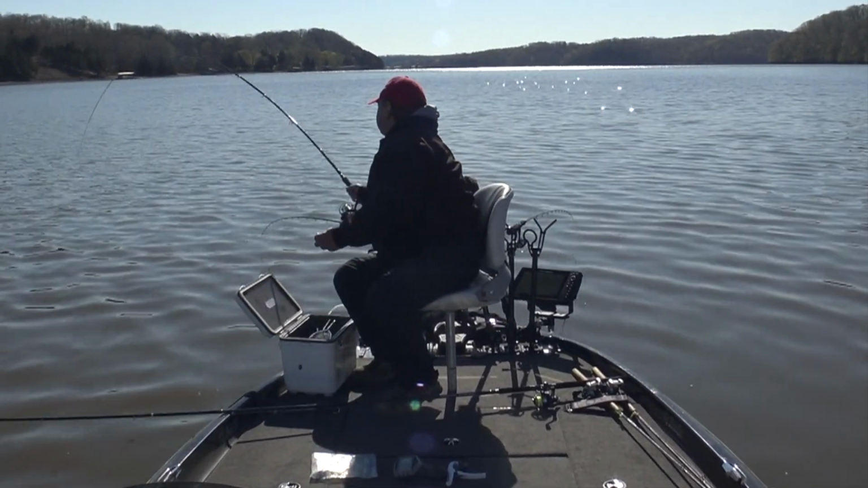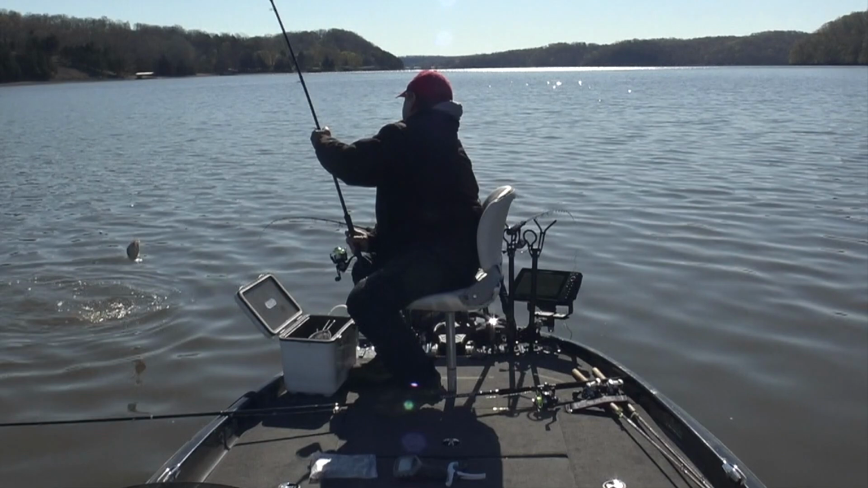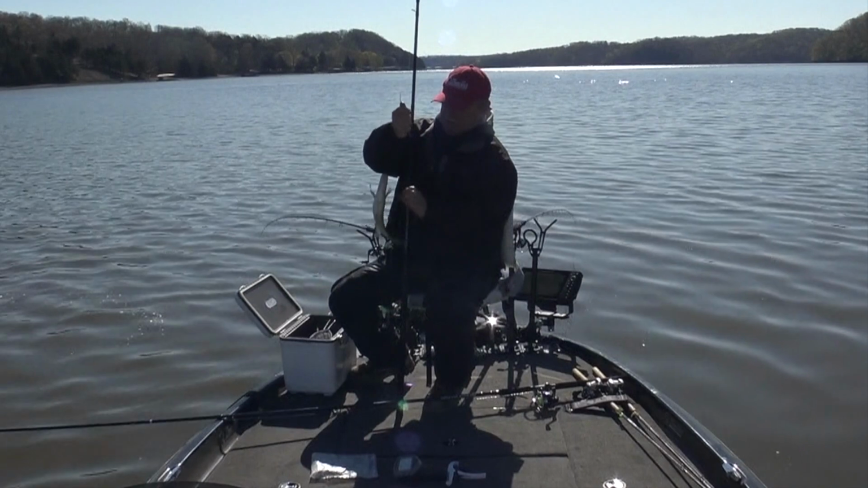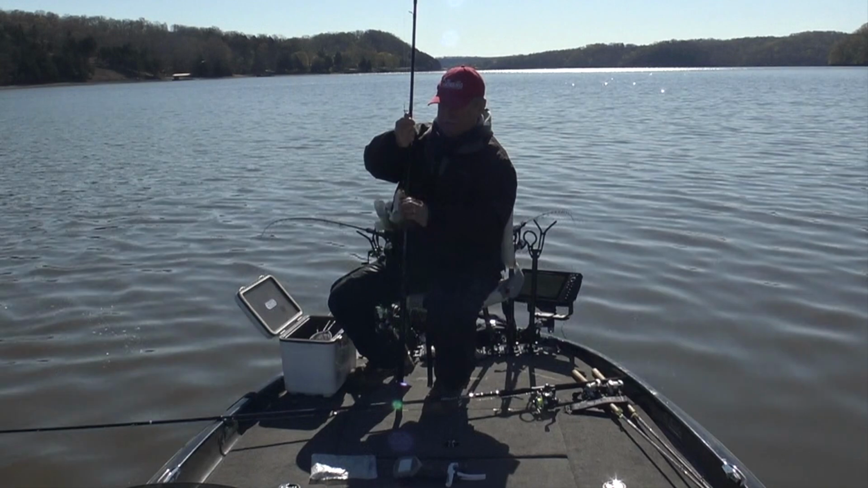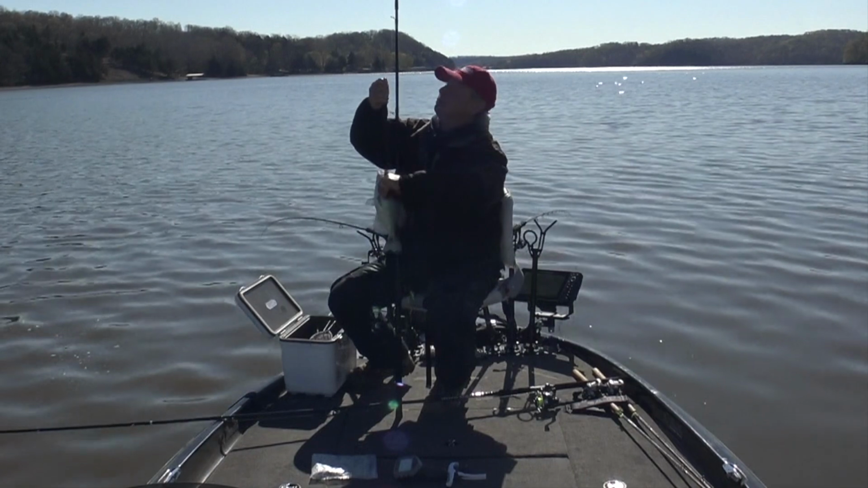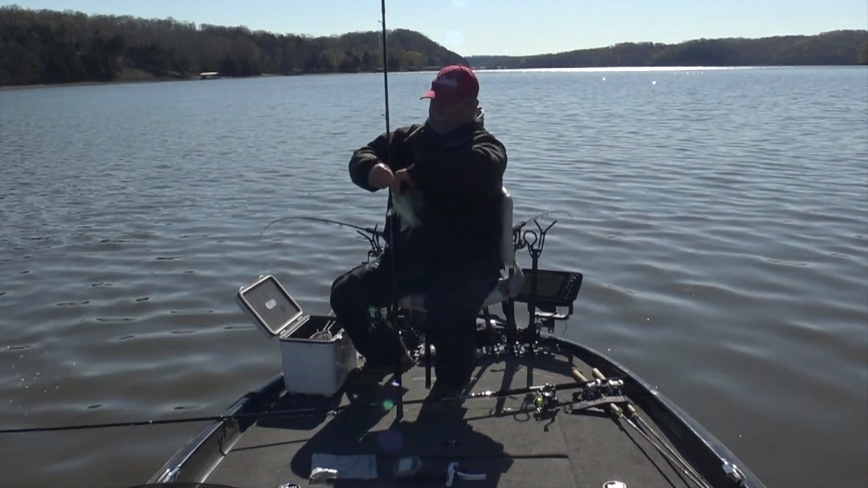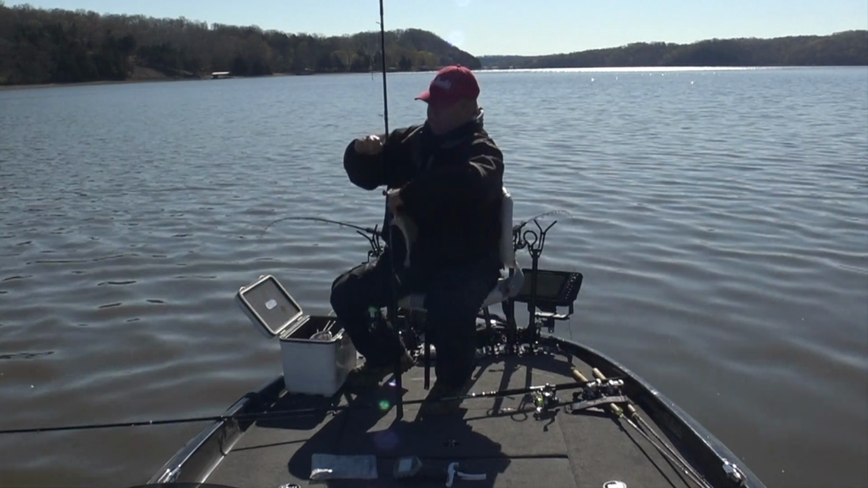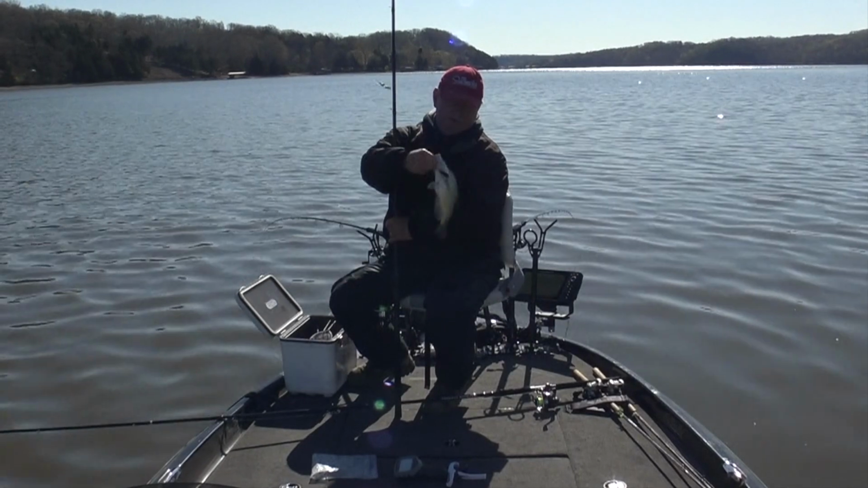Well, that didn't take long. Nice fish. Yeah, nice fish. Went after the minnow instead of the plastic bait. Man, that drag on that reel works good. Boy, he's right in the top of the mouth. I mean, nice fish, fat.